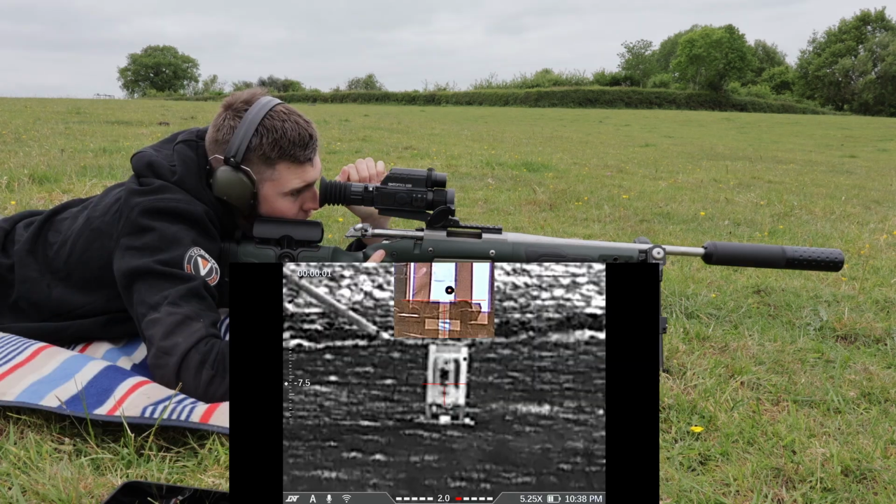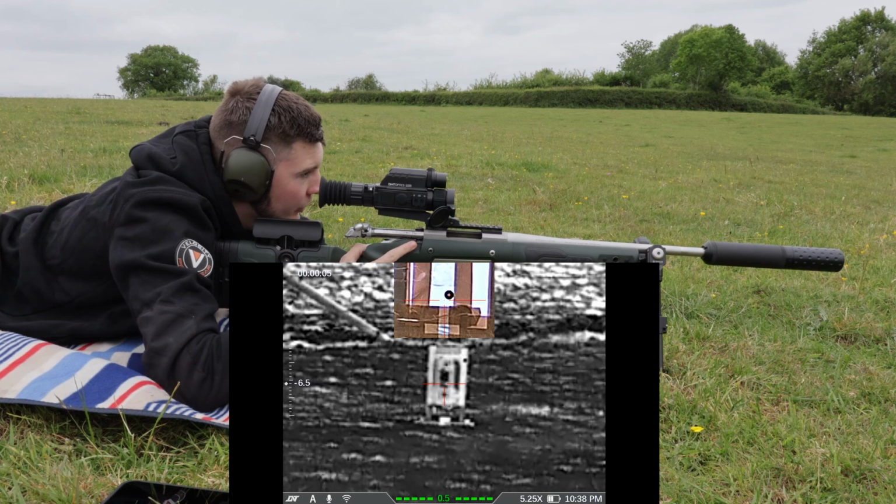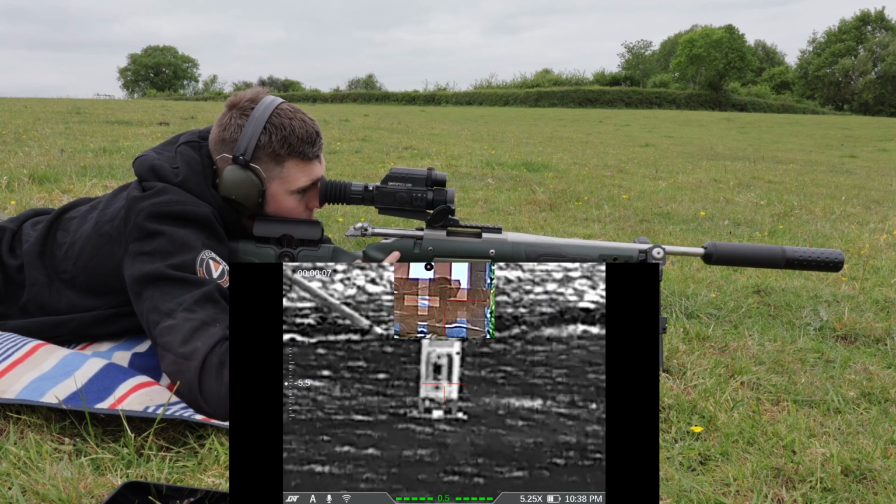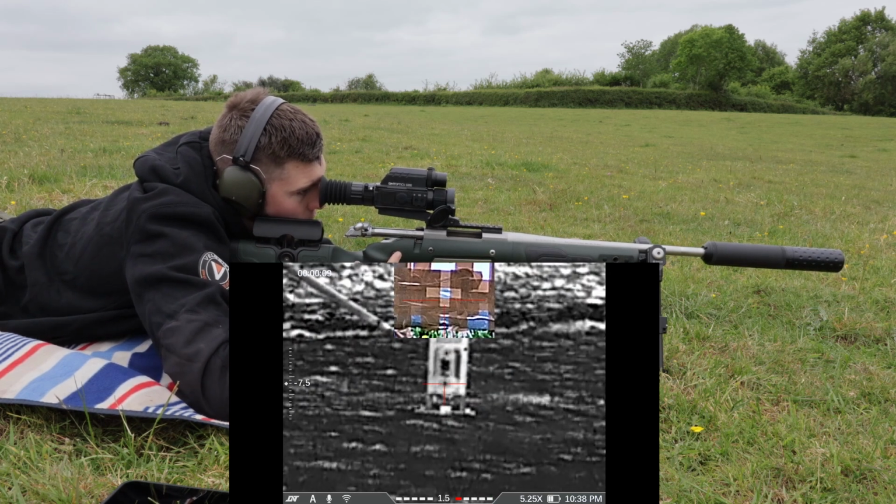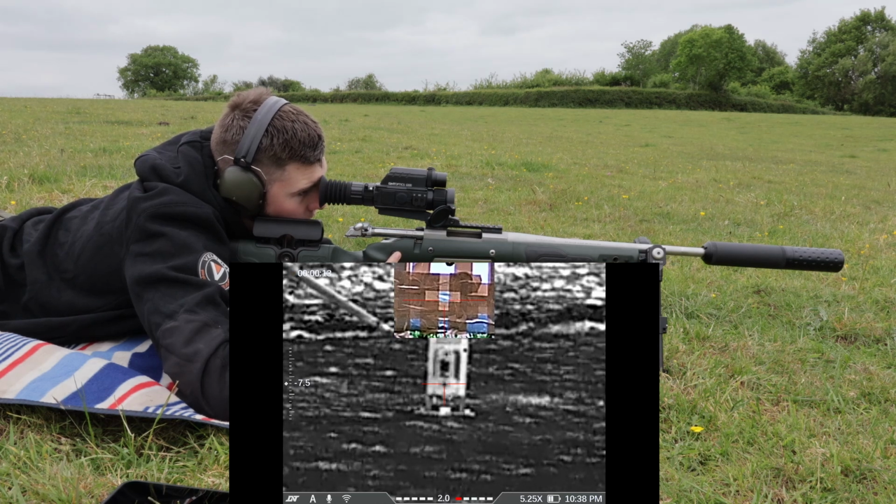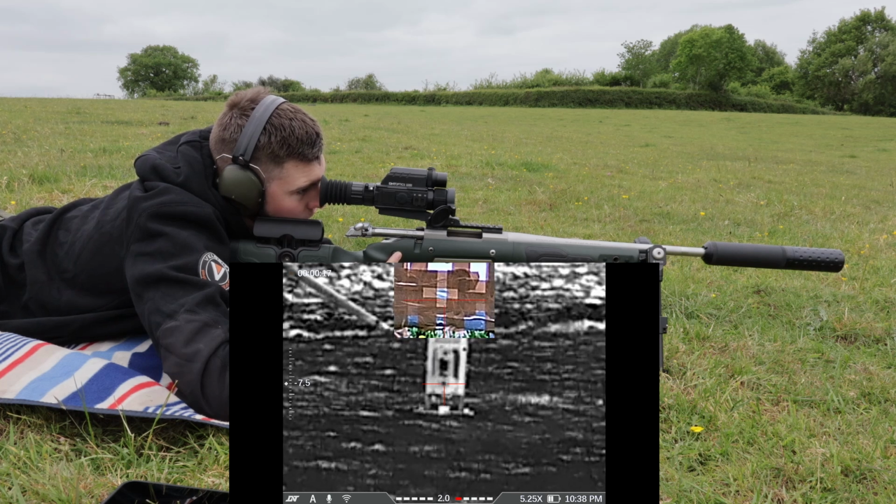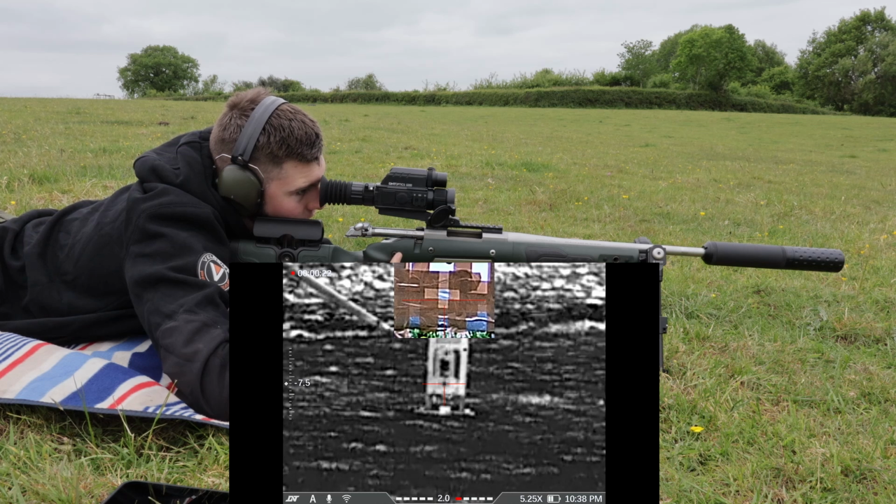So we're recording through the scope now. I've done that adjustment, so now you'll see if I line up, let's say that bottom aluminium foil square, both reticles are pretty much where I'm aiming, there or thereabouts, within a centimetre.